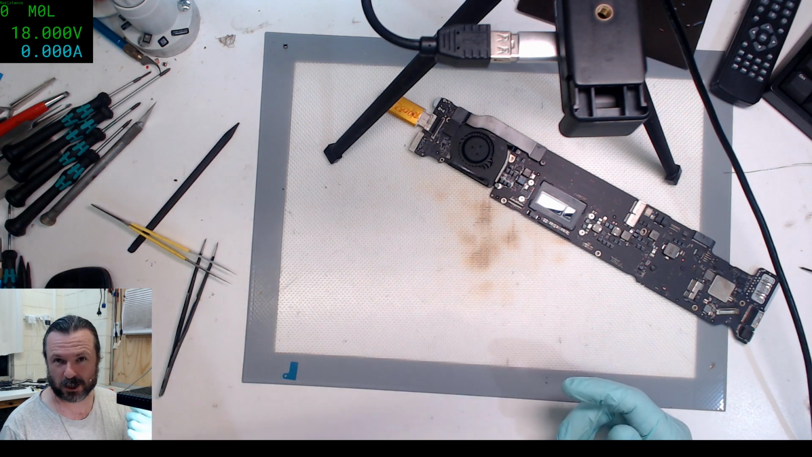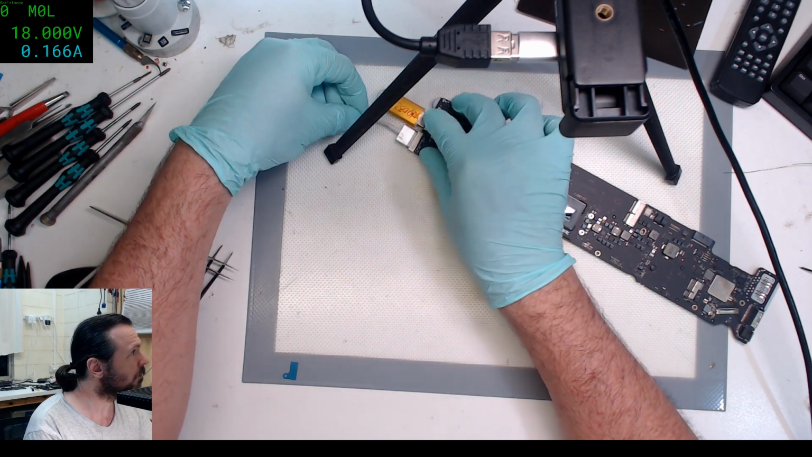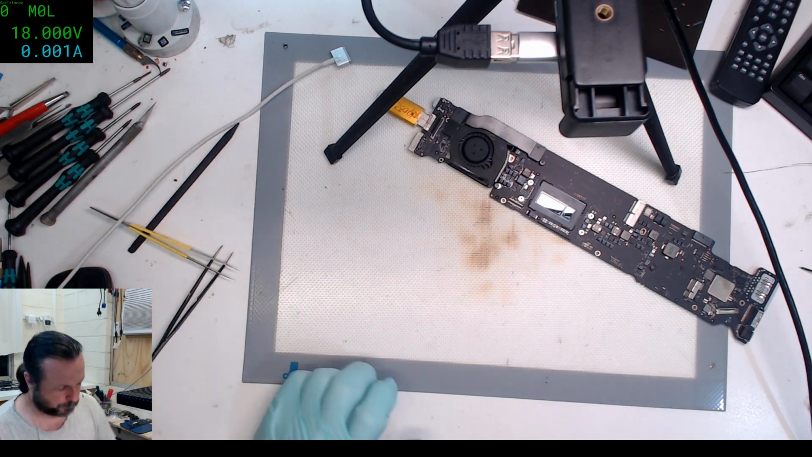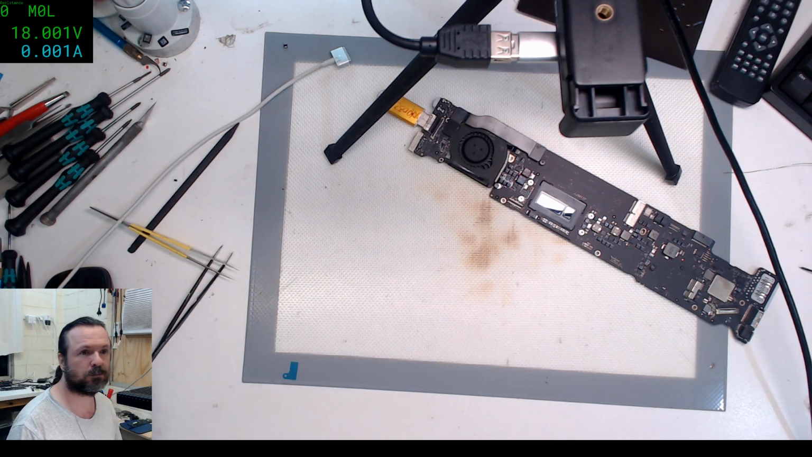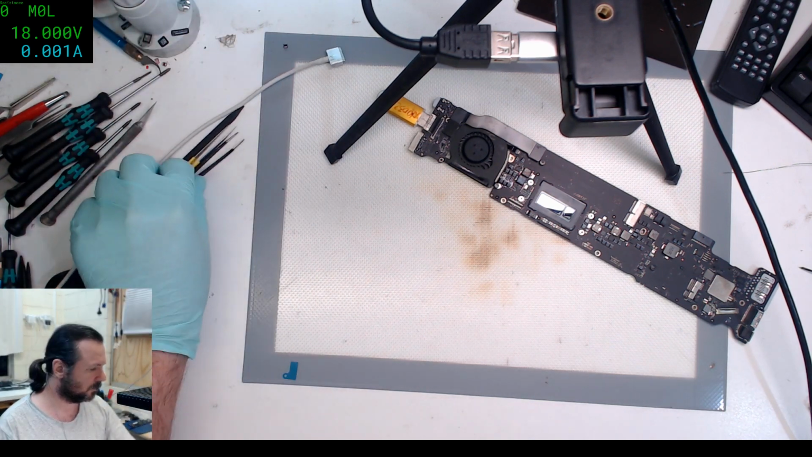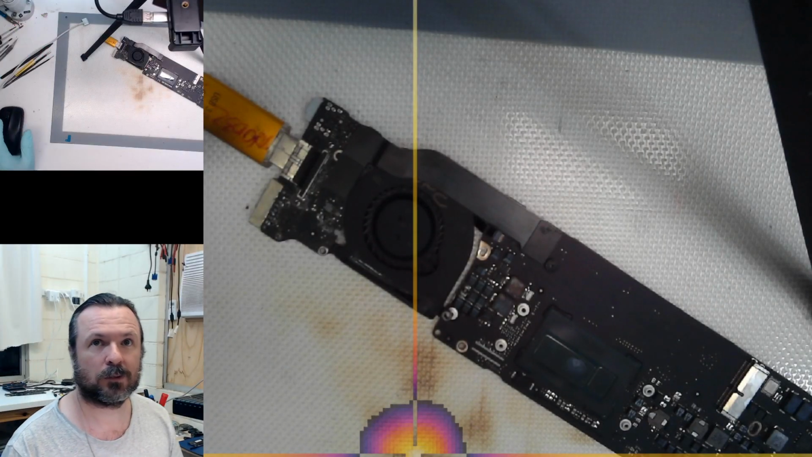I'm just going to see if this actually even draws current first. Alright, yeah, that's got some heat. Wonder if it'll even show up in the right place though. Okay.